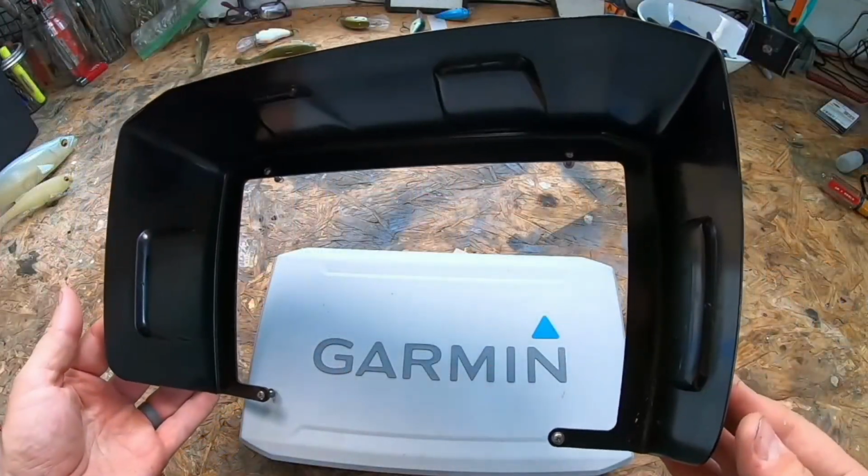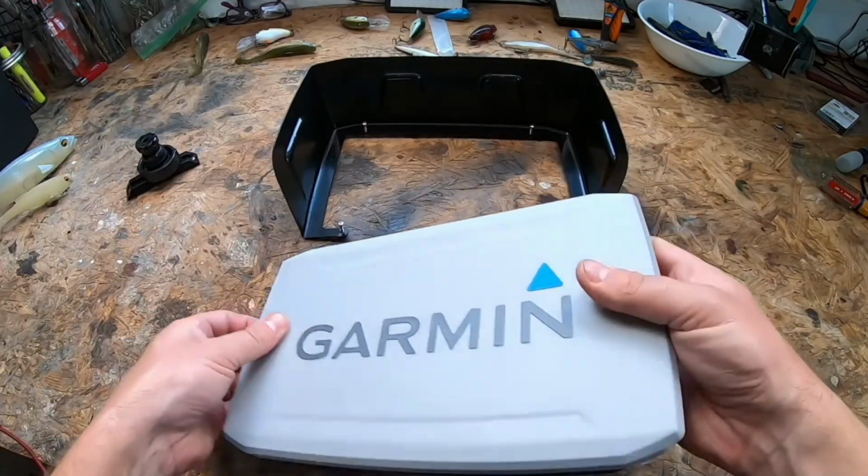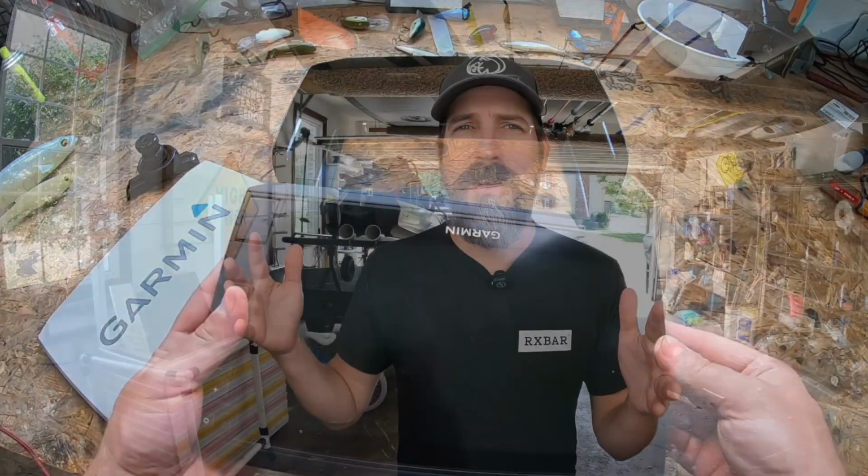Number 6, I actually have a Berley Pro sun visor on my Garmin UHD 92 SV. Now, it's not perfect, right? But essentially what you're doing is limiting angles of the sun. And a lot of times that gives me an advantage when I typically wouldn't be able to see my fish finder because of the glare. I now can see it because I cut down those angles.